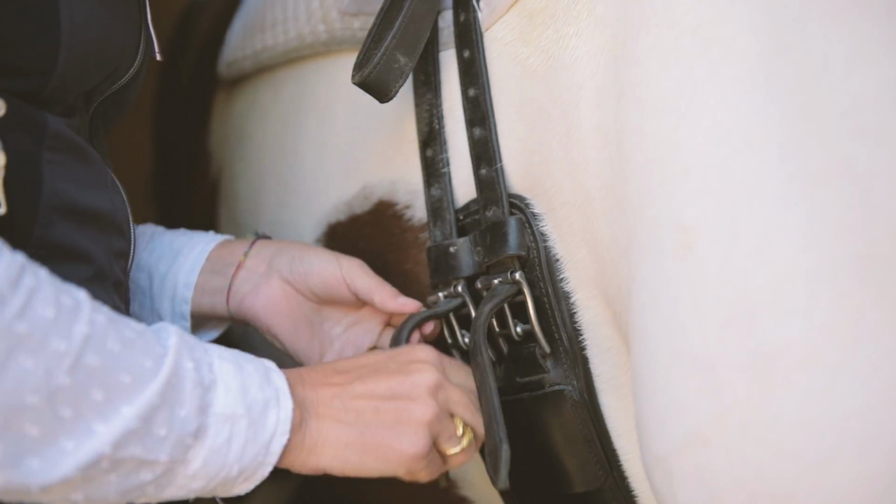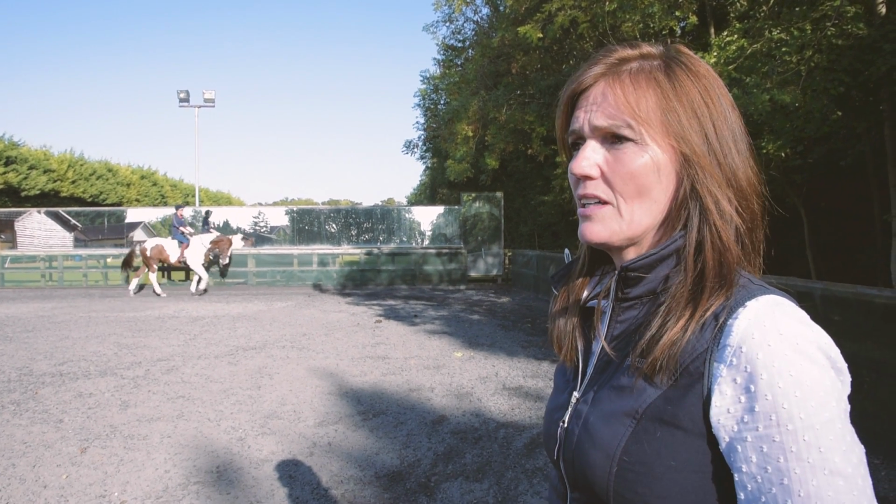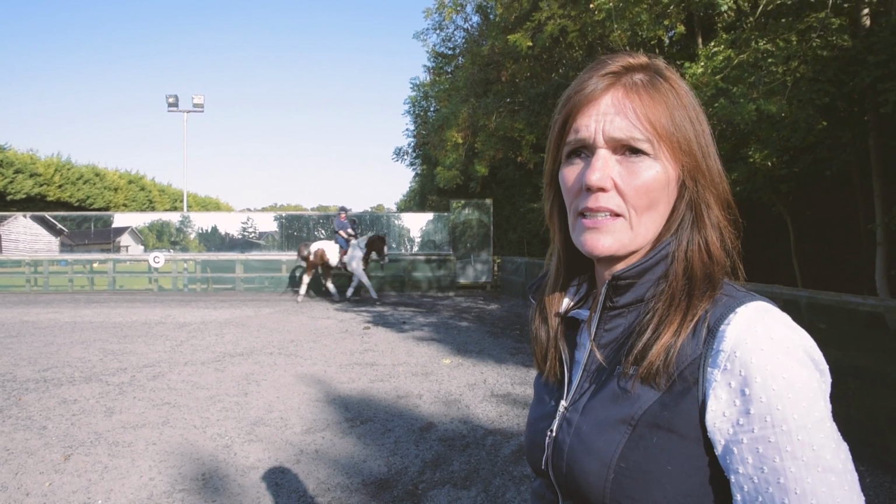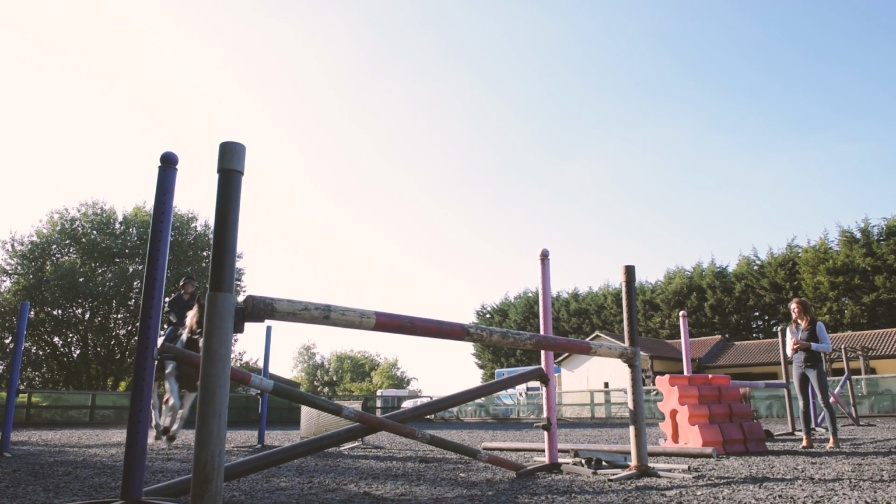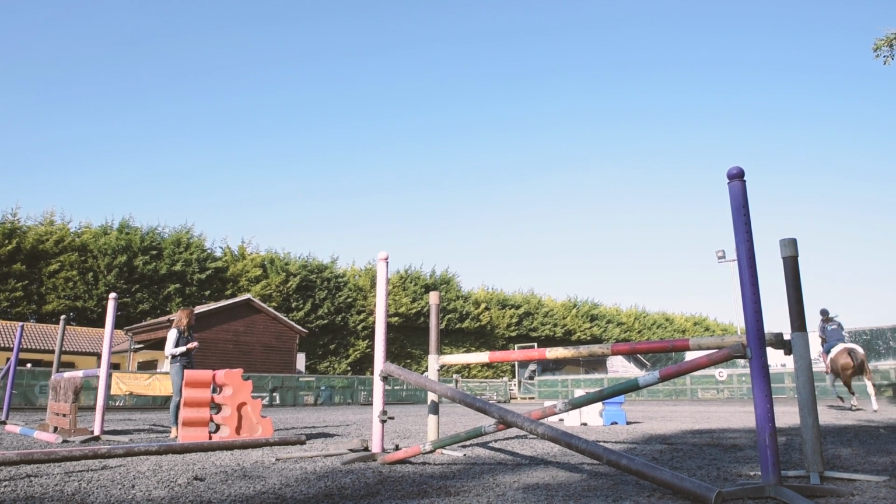methods. What we're looking for in performance horses is we're looking for early signs of pathology. Those signs might be subtle lamenesses. When those injuries occur, we need to act on it very quickly because they can become chronic.